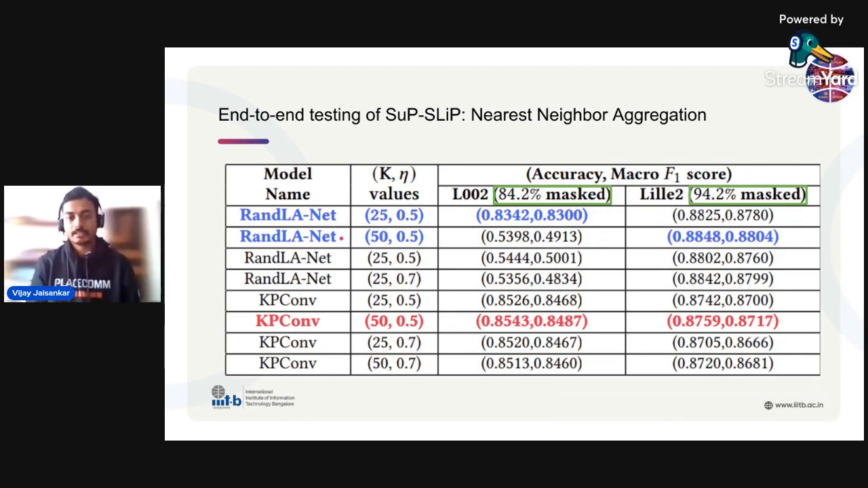So the conclusion here is that even in the stress test that we have introduced, we see that nearest neighbor aggregation is really good in practice, and this strategy is something that can be used by dataset curators while expanding their scans.